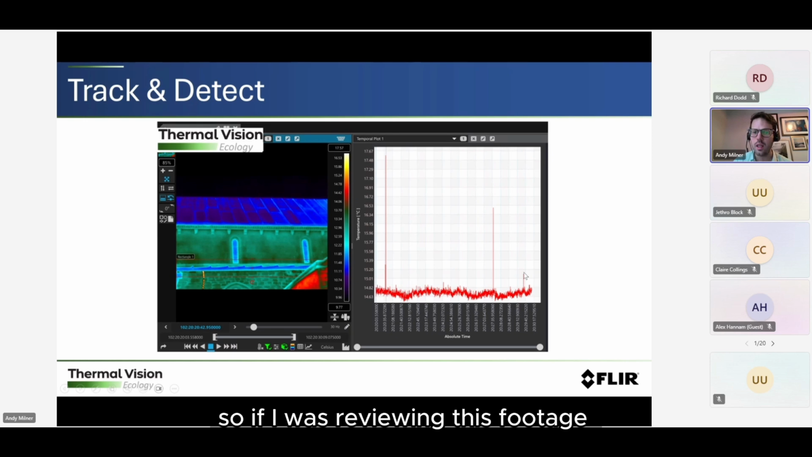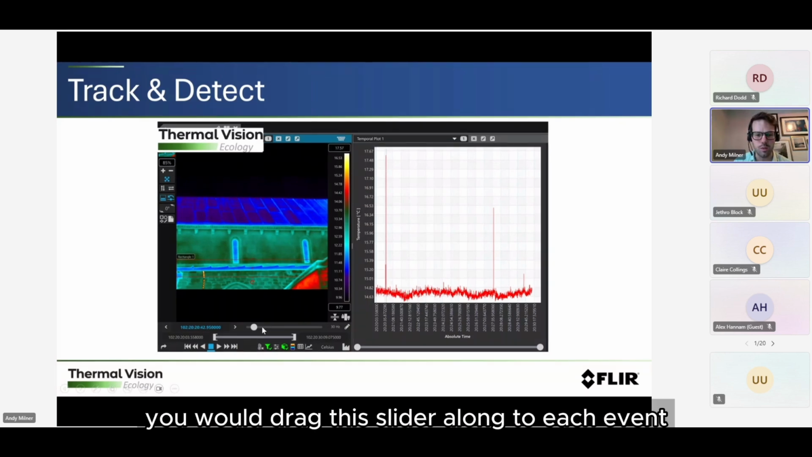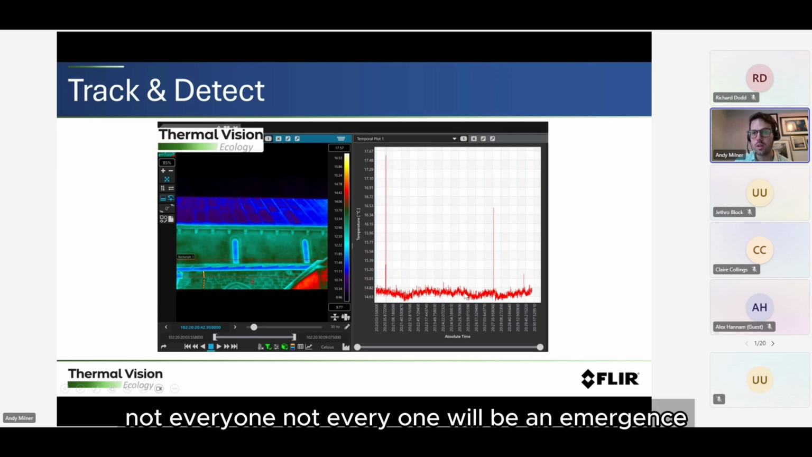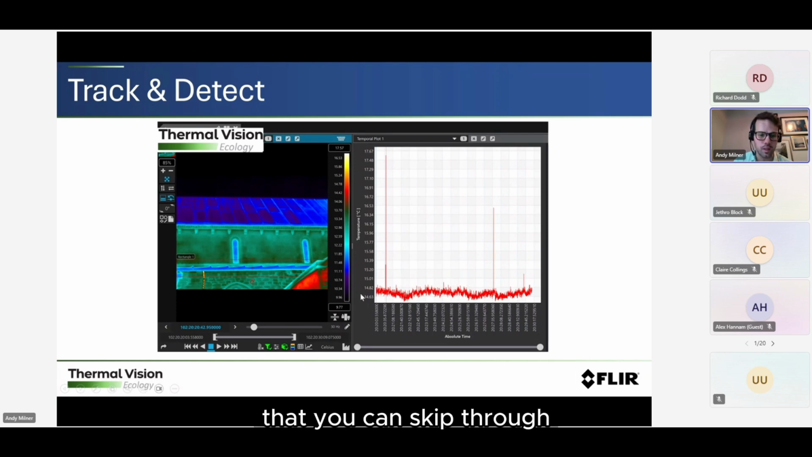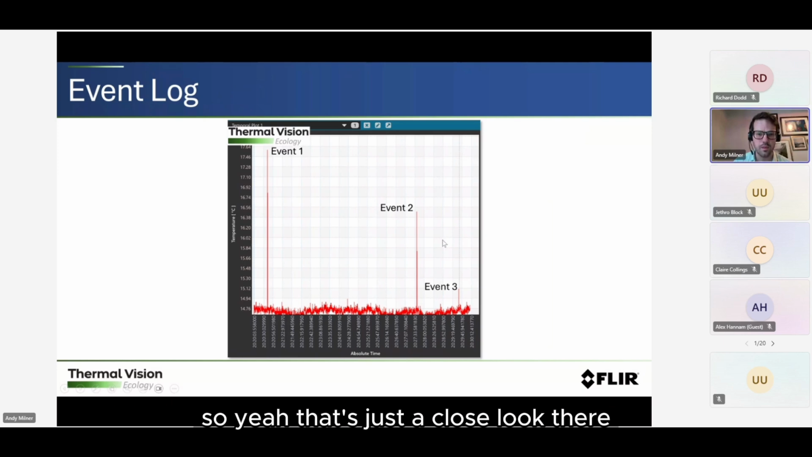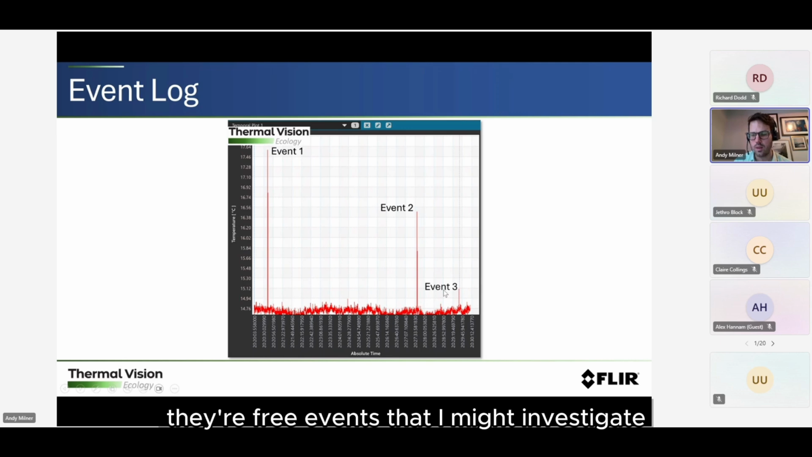So if I was reviewing this footage after I'd done a survey, you can correct me if I'm wrong later, but what we would envisage is that you would drag this slider along to each event and be able to see what it is. Obviously, not every one will be an emergence, some may be false positives, but what it will mean is that there's a lot of dead time that you can skip through. So that's just a closer look there. We've got event 1, event 2, and event 3. So look at this plot. They're 3 events that I might investigate.